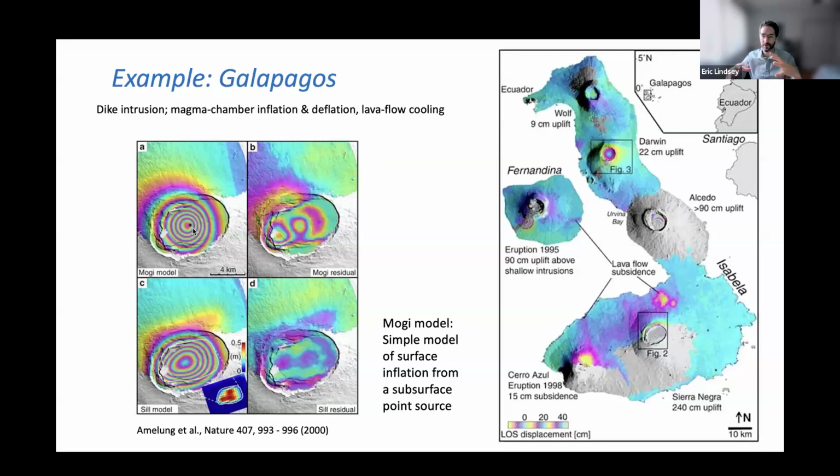So a MOGI source creates both vertical and horizontal uplift or deformation. And so on one side of the volcano, the vertical and the horizontal motion will add together. And on the other side, they're going to be opposite because the satellite's looking from this direction. So you get a little bit of asymmetry in your observations. So that's one clue about a magma chamber, that usually you'll see the deformation slightly asymmetric with respect to where the magma chamber actually is. And so this was their fit to the MOGI model.